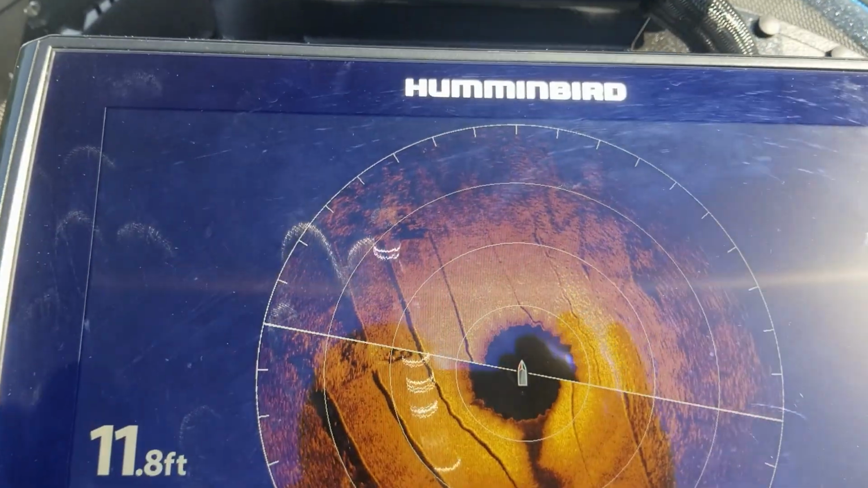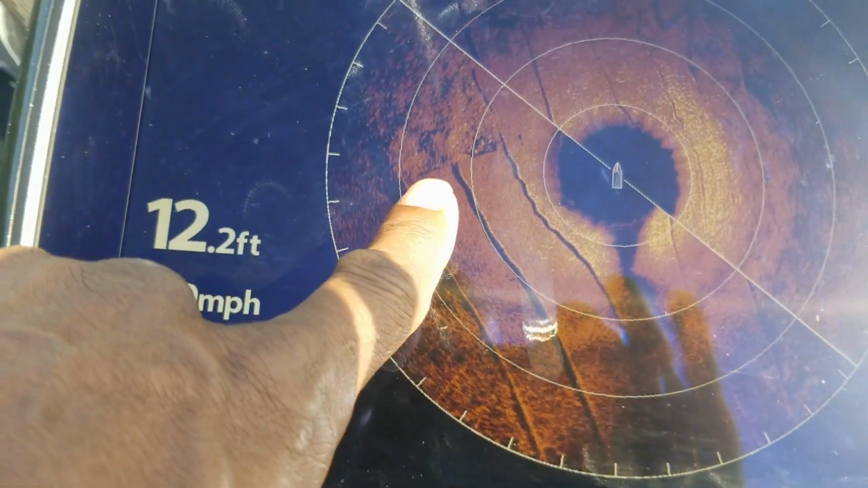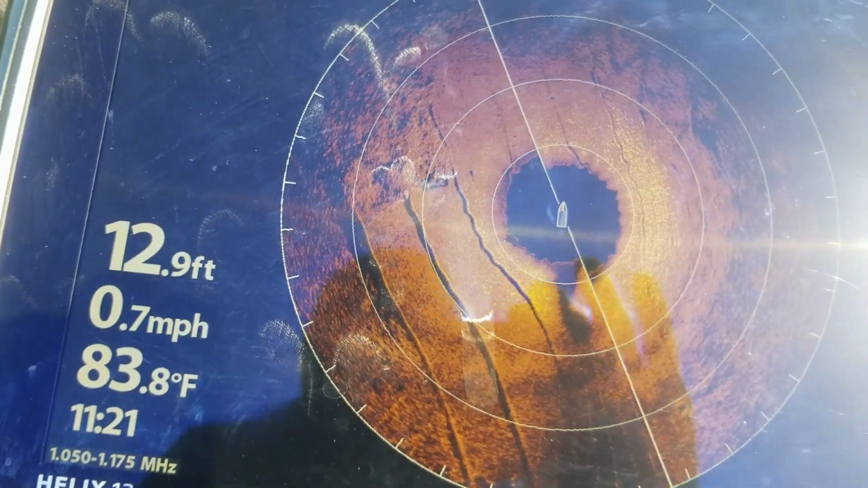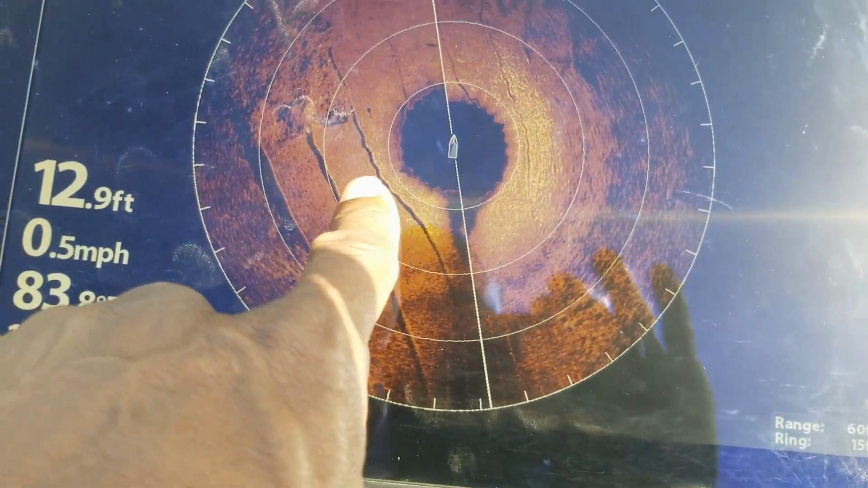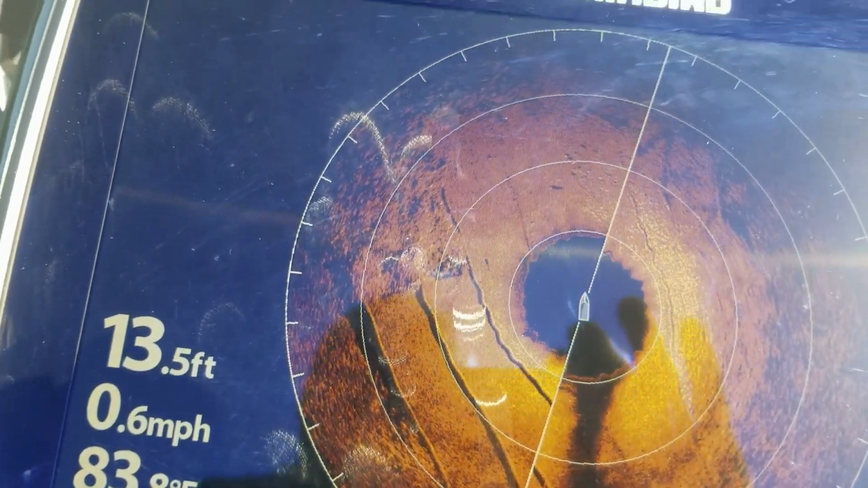All right, so here we go. So now you can see the end of the ramps. It's updating right now. So there's where the ramp ends, and you can see the gravel and everything like that, the leftover. And you can see that these two ramps are a little shorter than these other ones over here on this side.